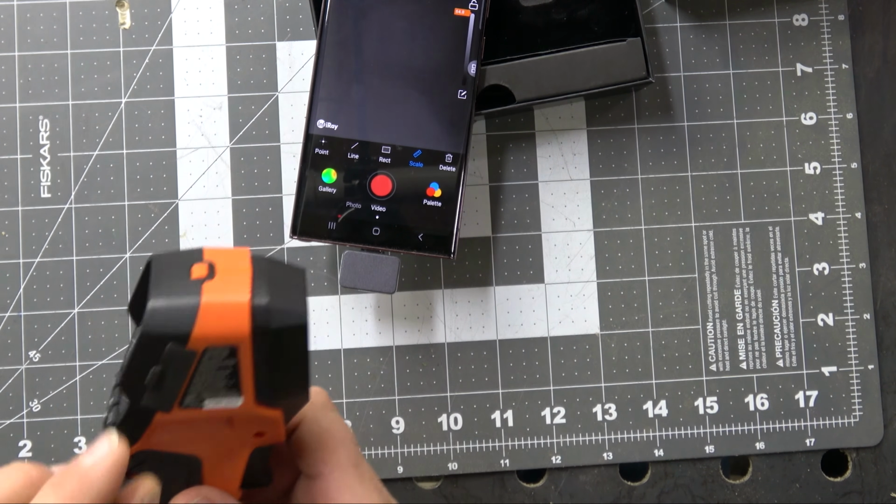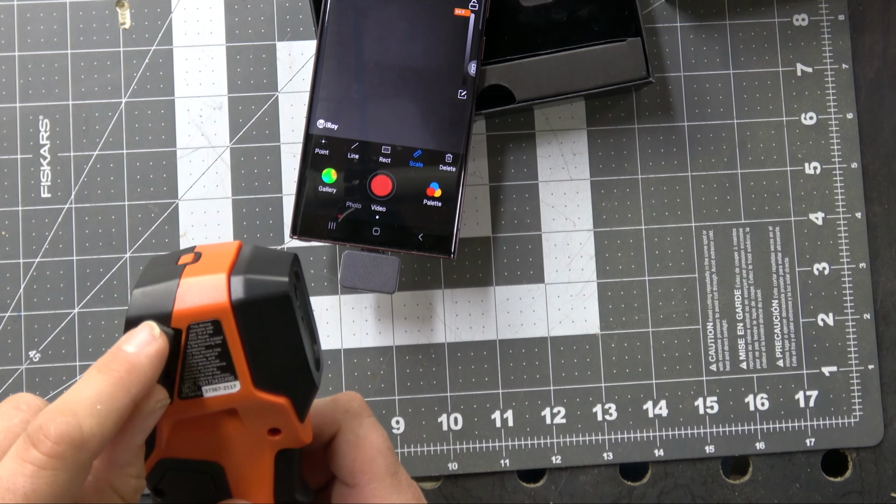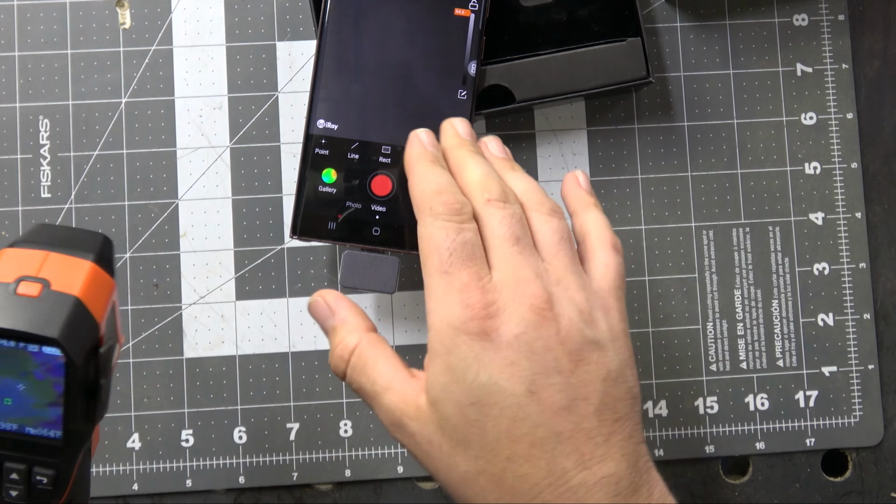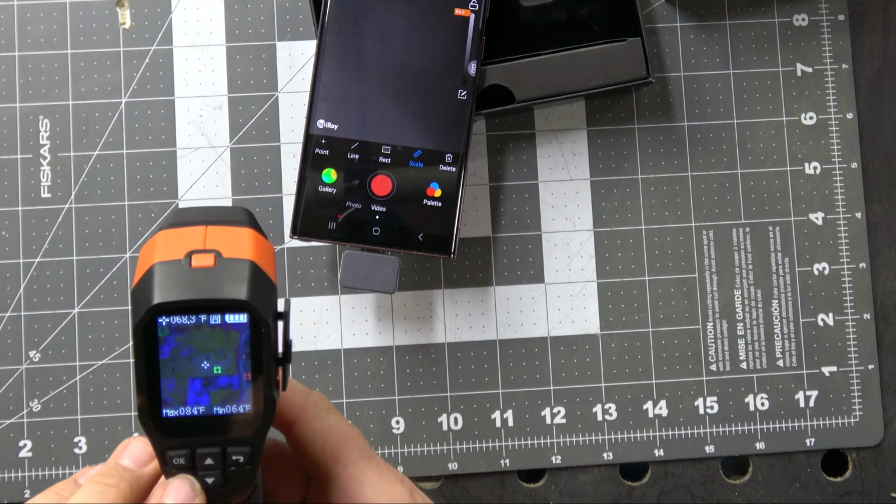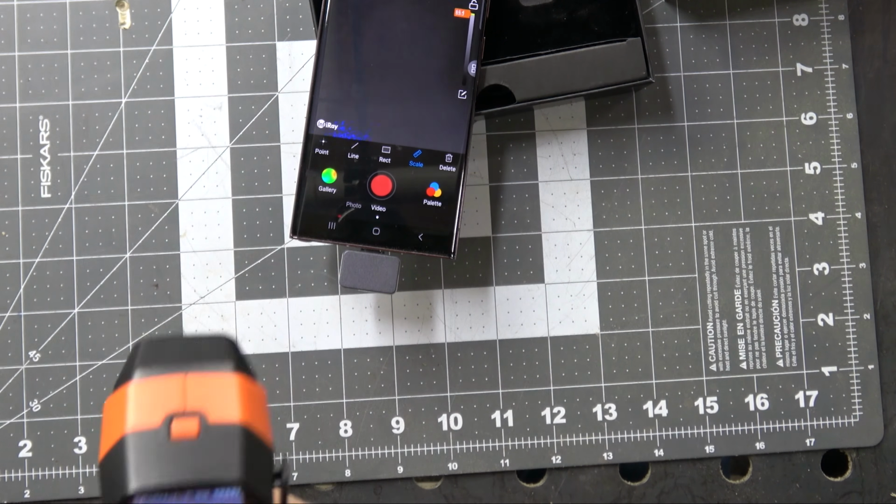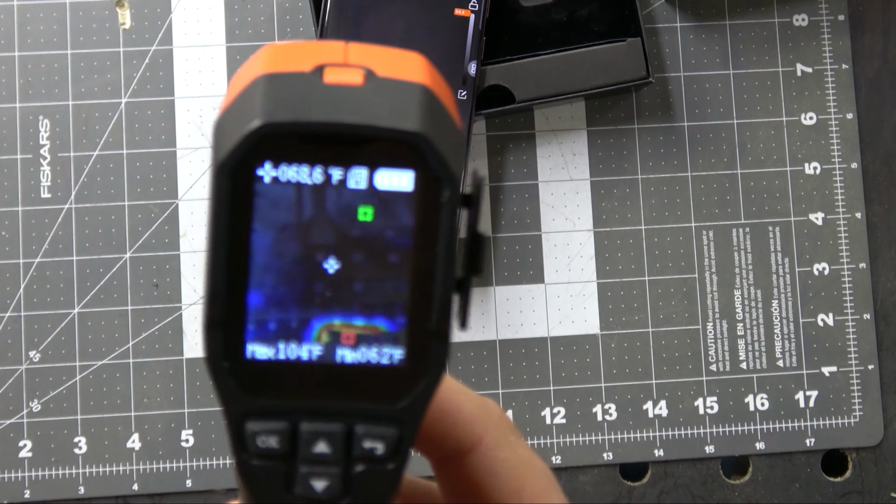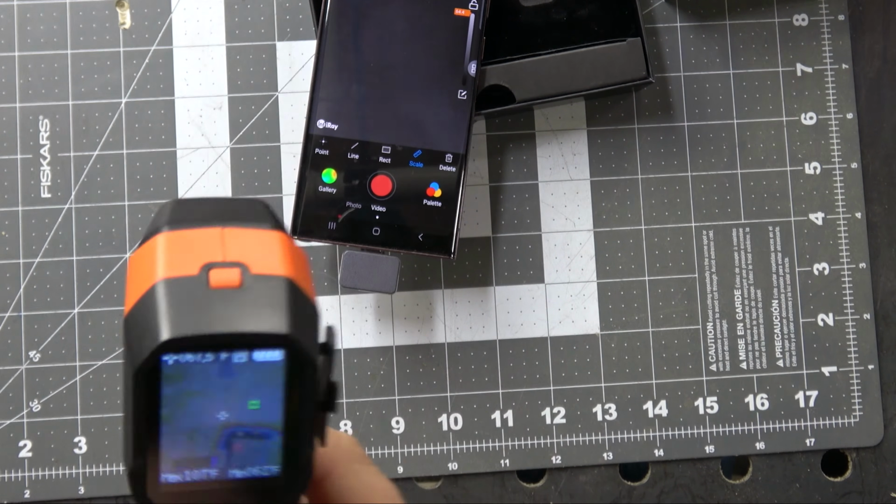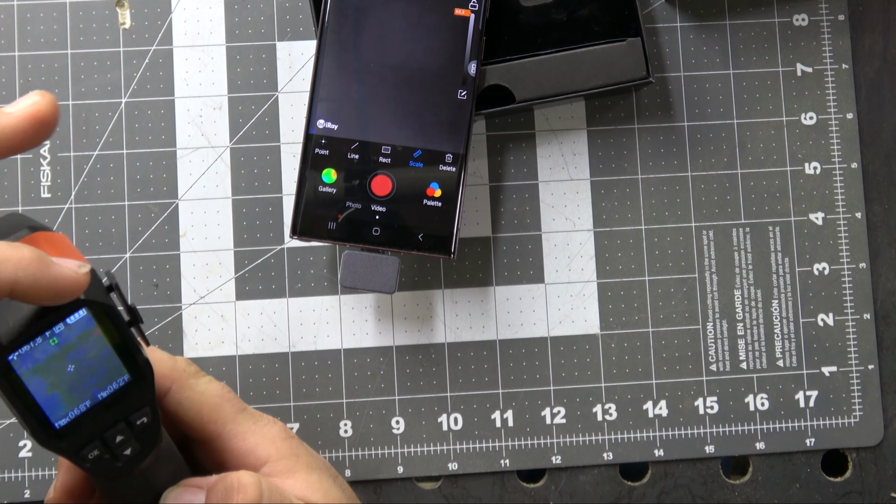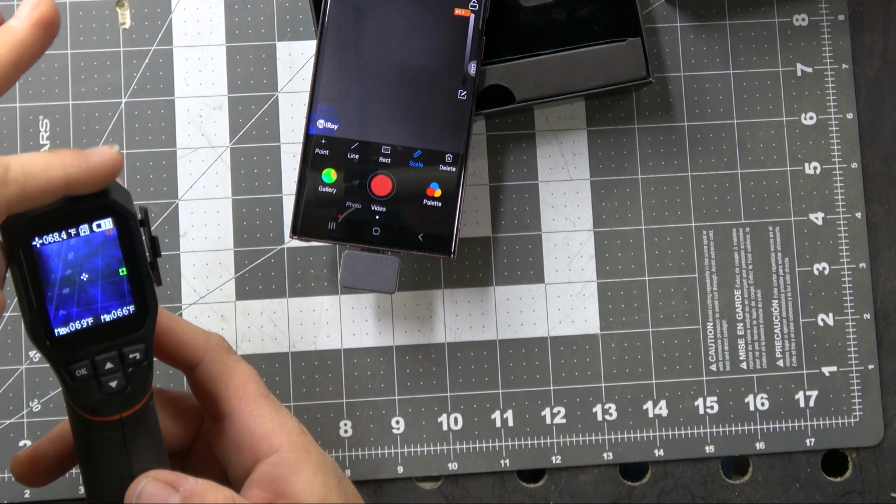I don't use it a lot just because I can't really take videos like I can here. This is more of a professional setup. You can go to mode, you can turn this down, you can do different things with it, but it's averaging, it's showing you where the different temperatures are. But this is a really, really tiny screen. This is like 1.5 inches by maybe close to 1 3/4 by 1.5 inches.